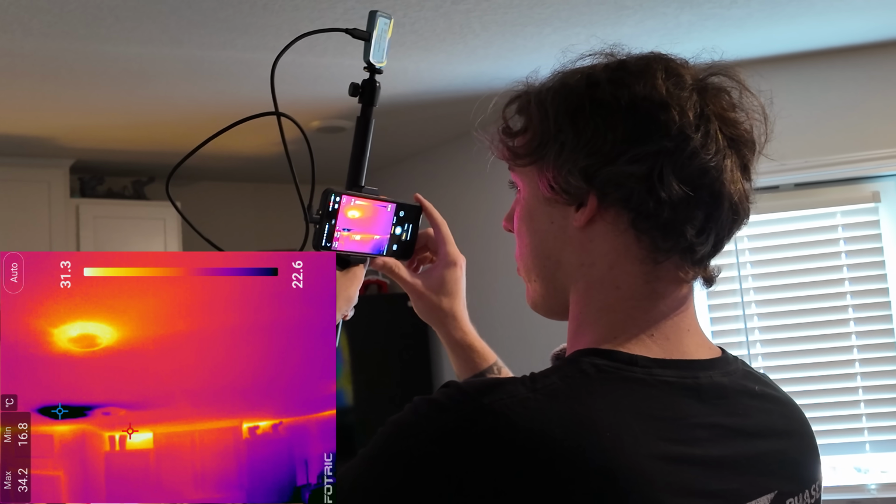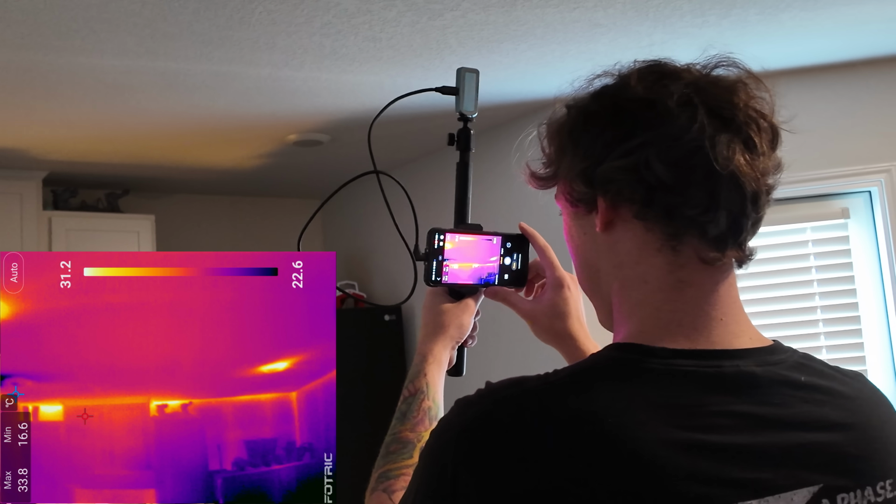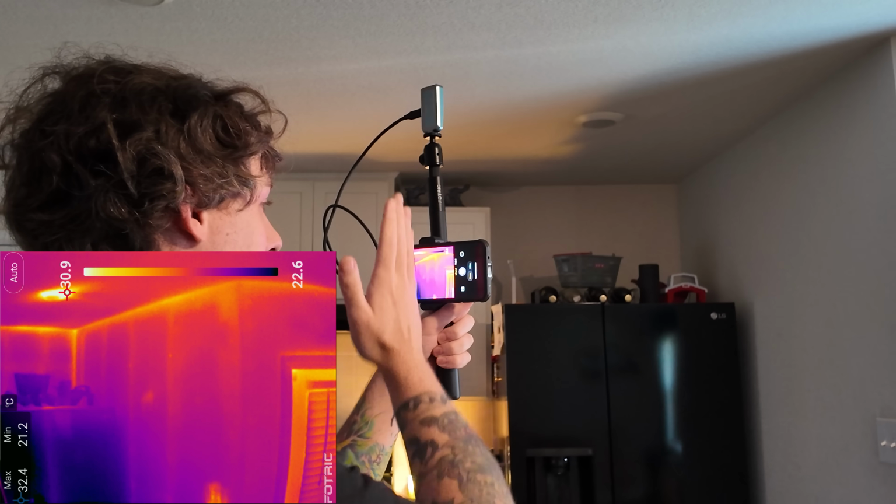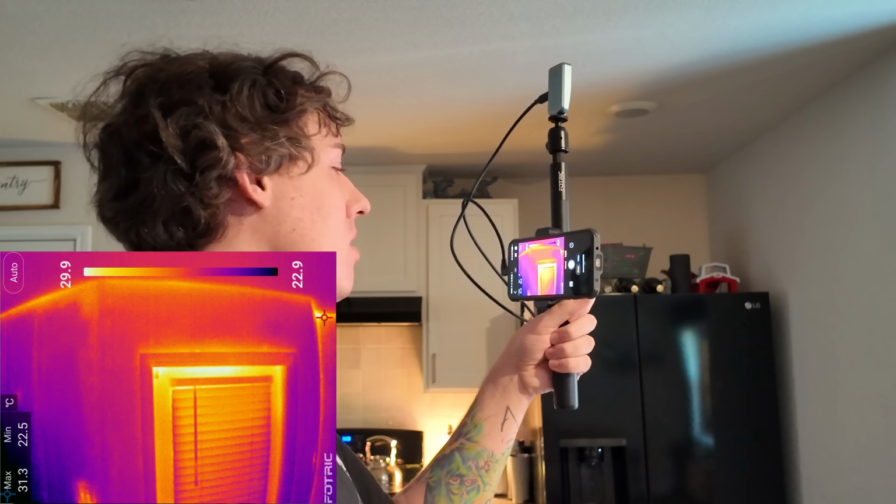And then there's heat around those lights. Even though those lights are not on, there's heat around them because heat's just leaking in from the attic. And you can even see the studs for the house with this. You can see that there's like blue, and then right there where there's no color, you could spot a stud easily with this. So you don't really need a stud finder if you have one of these. So that's kind of cool.